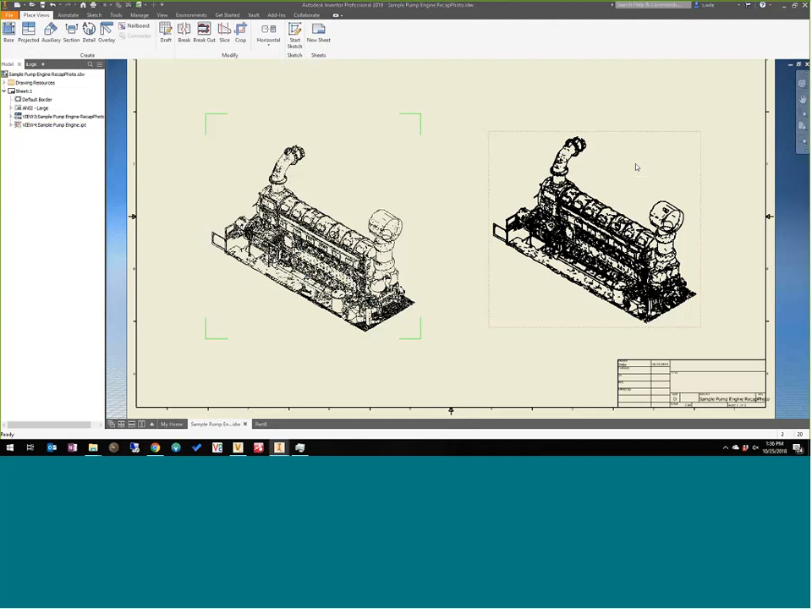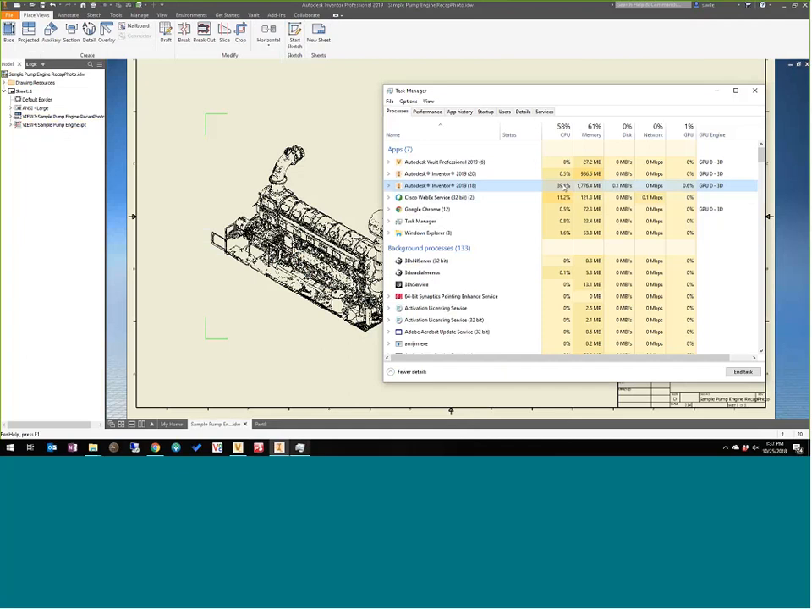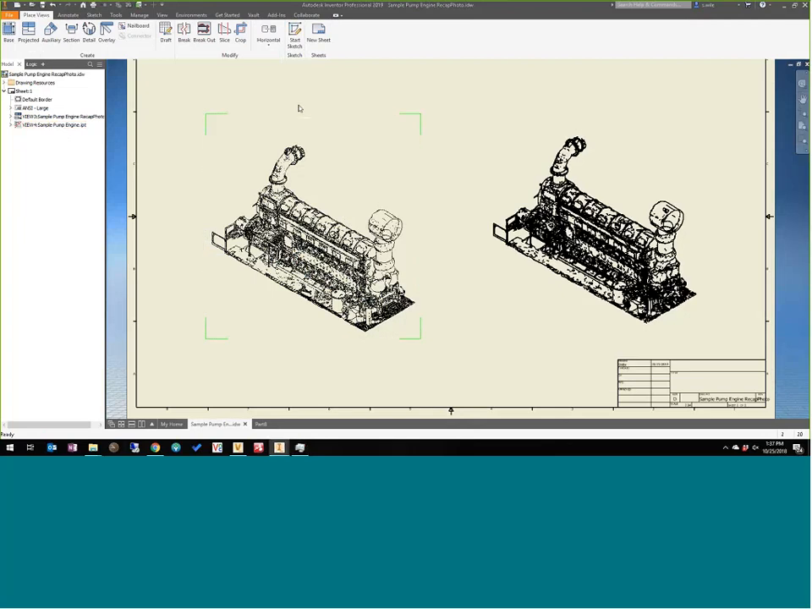This is the 120,000 face mesh, a drawing view of it. This is the 1.2 million face mesh, and it has been working on generating this view for 3.5 to 4 hours. I mean, if you look, my Inventor is maxing out a core or two working on this right now, just trying to generate that.